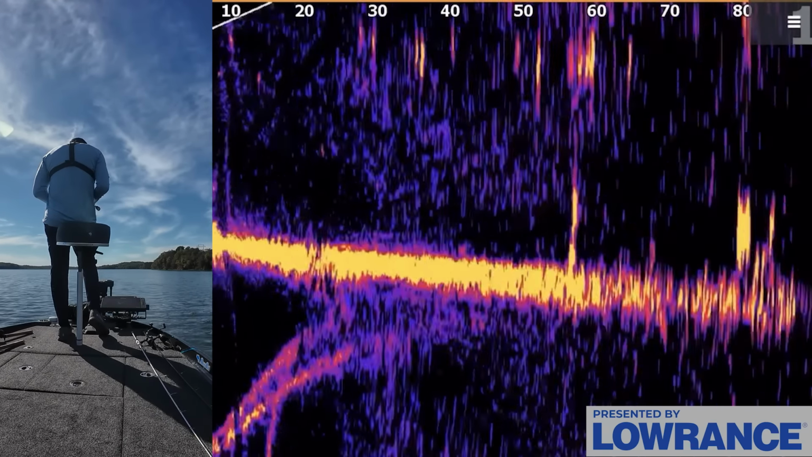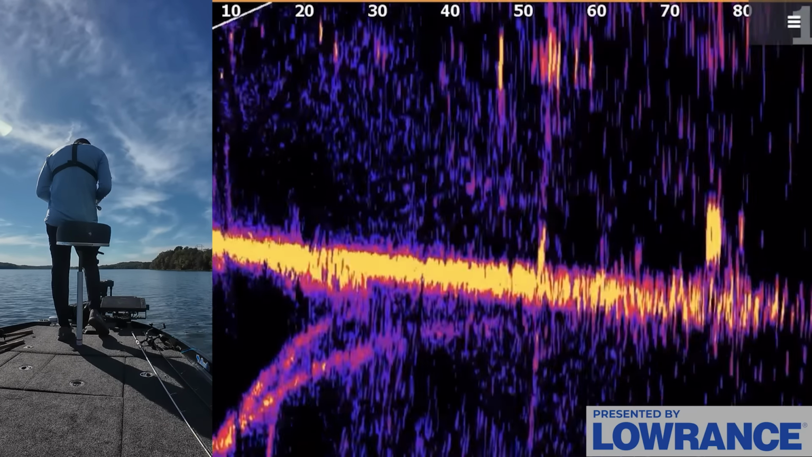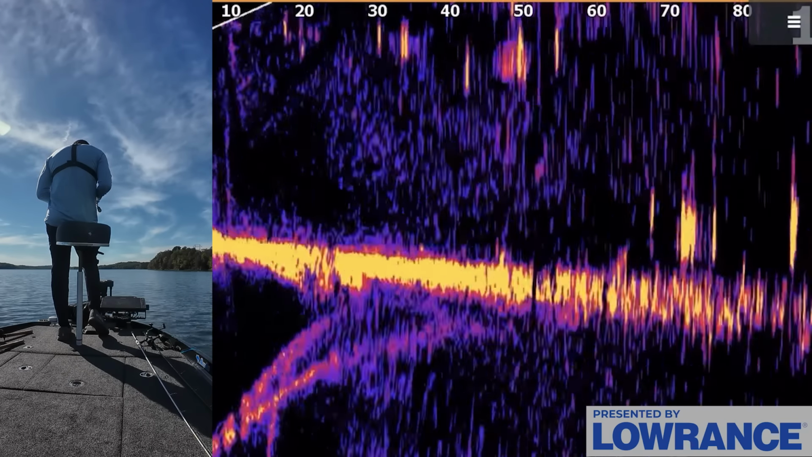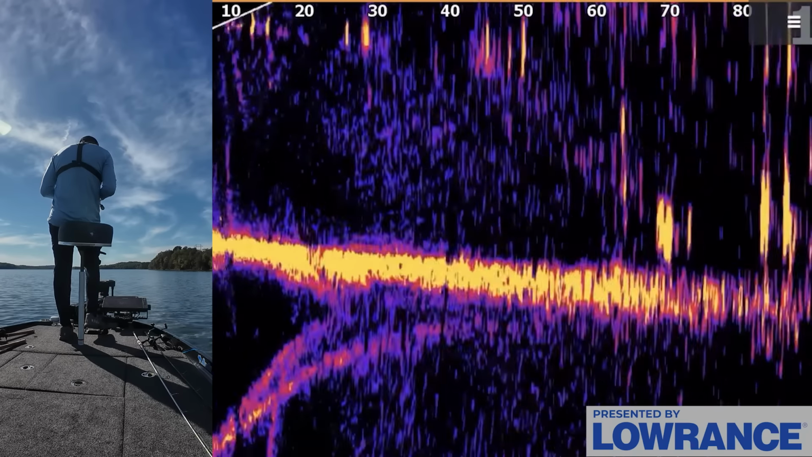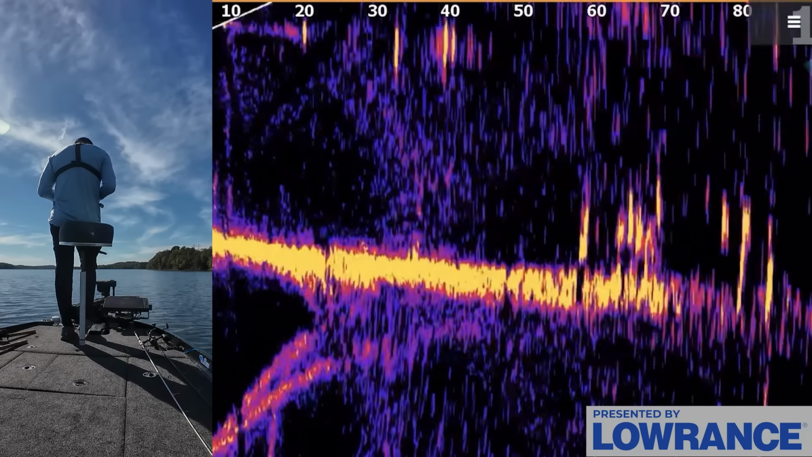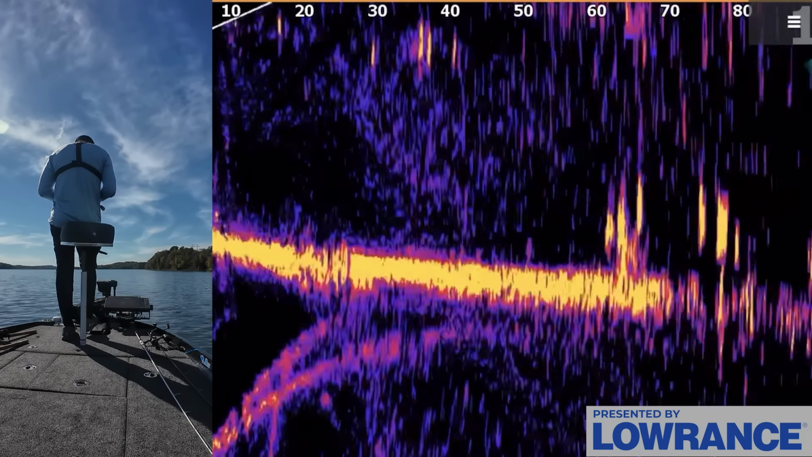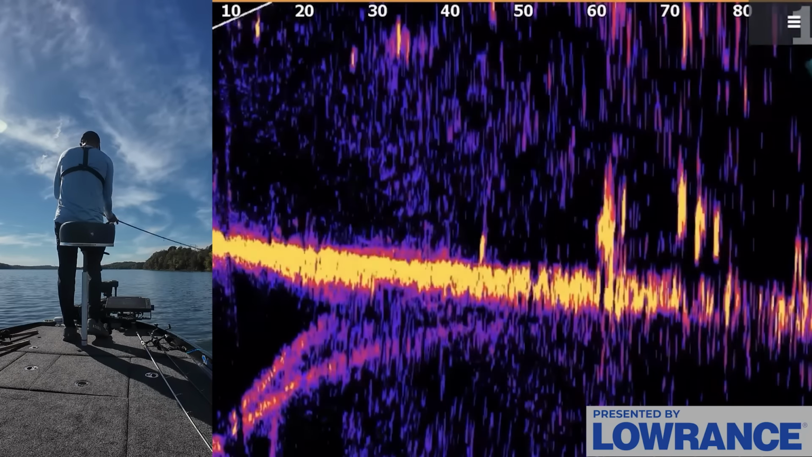Firing on a fish right here. Let's see if he comes up and eats. So that fish is on the bottom. I just put it right in his head. Is it gonna eat? Is it a bass? Oh, he's looking at it. Come on. 40 feet out, like he was glued on the bottom. He's looking at it. You can see my bait just hopping. He didn't go for it. That was definitely a bass.